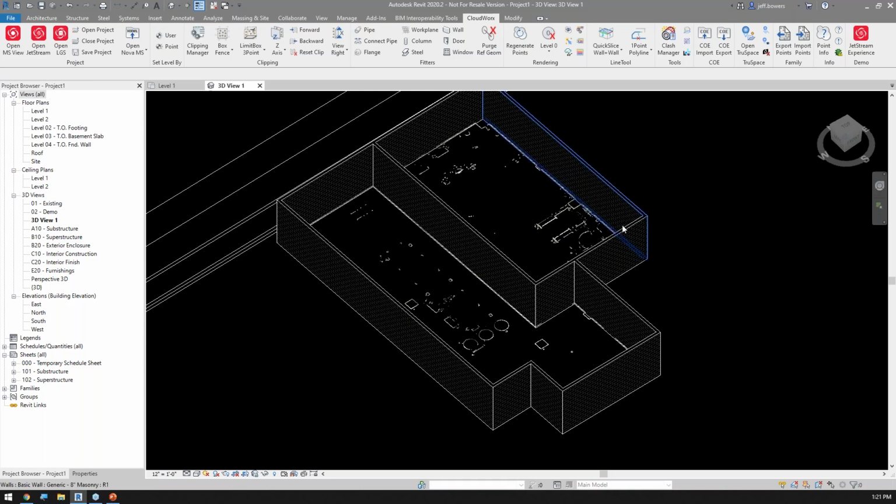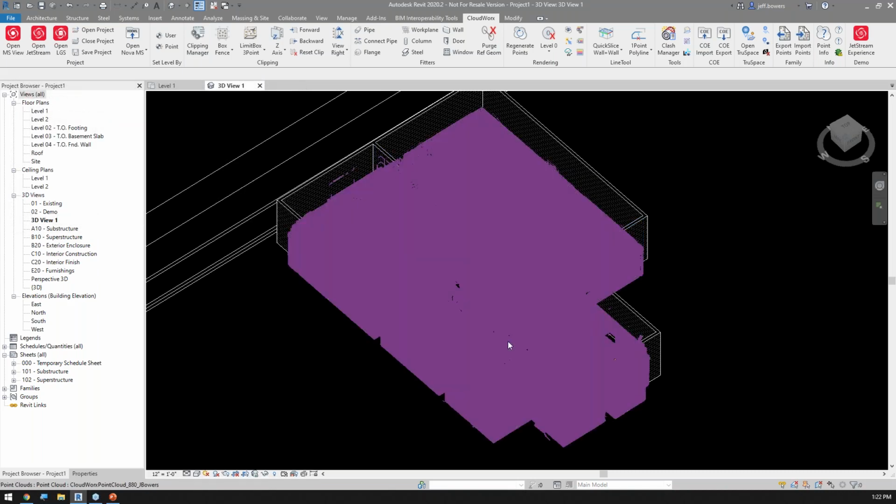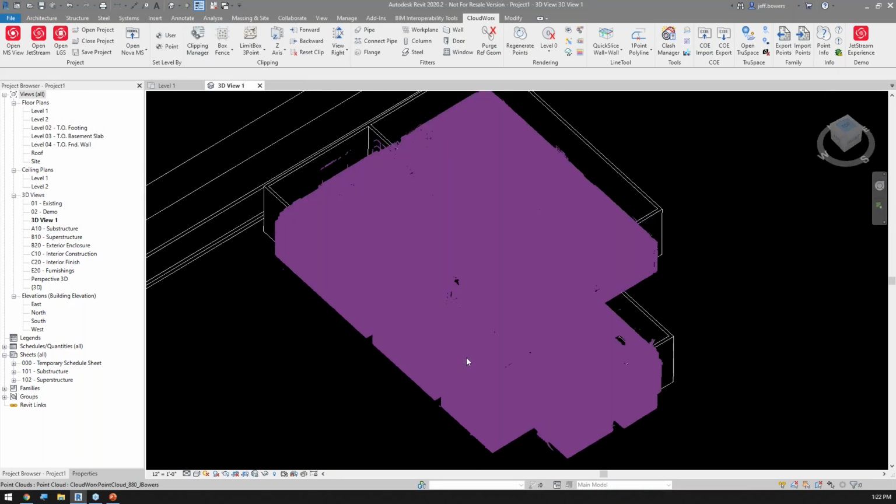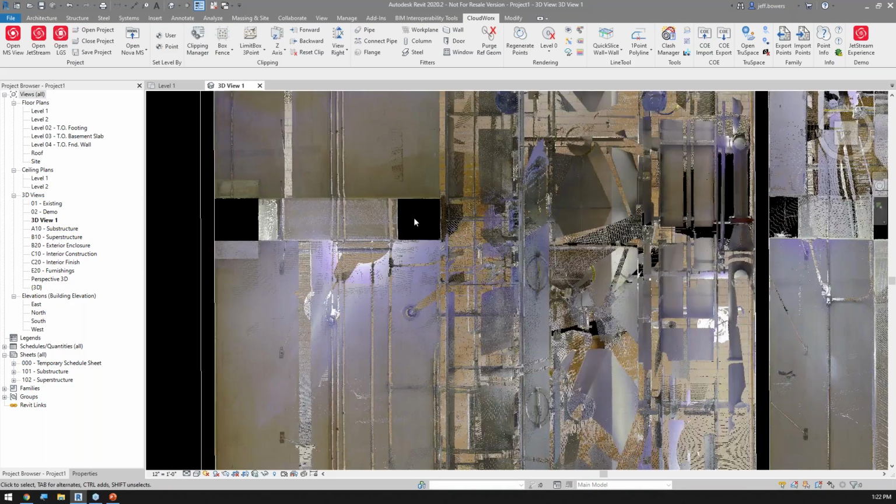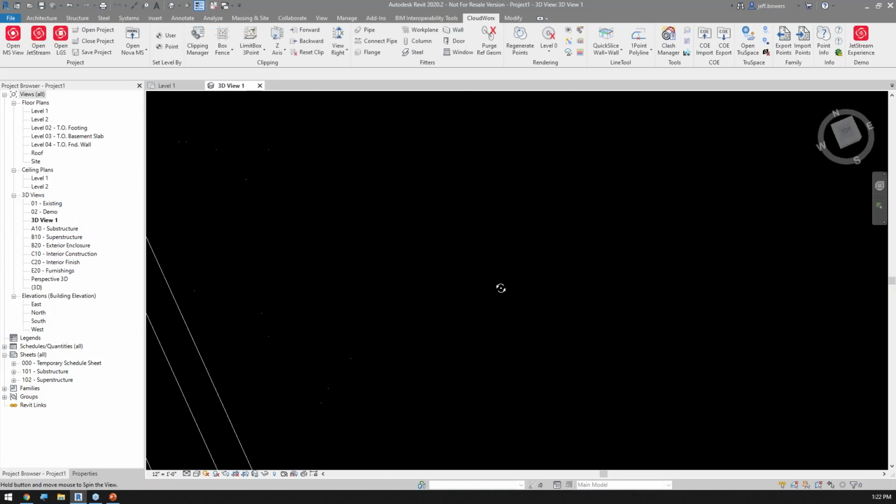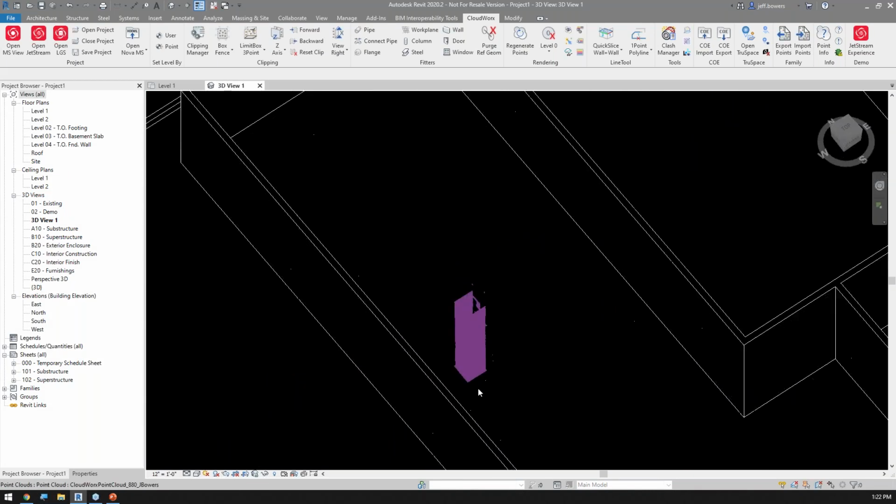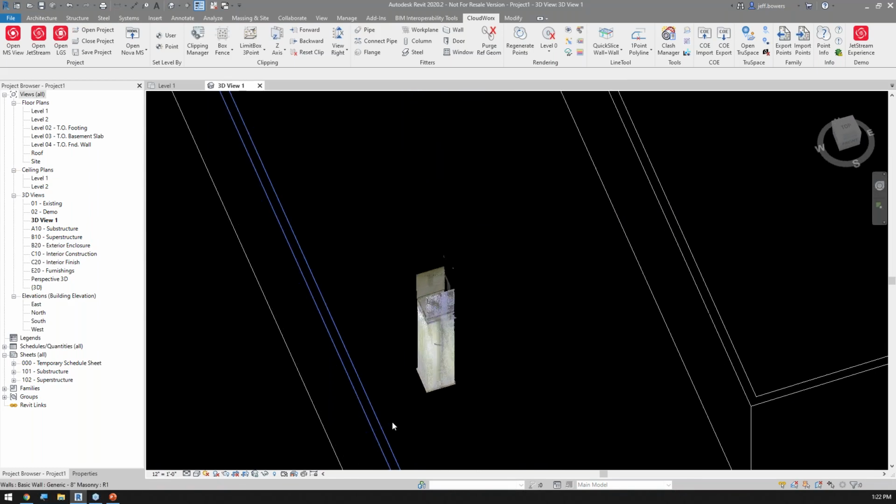Now, let's back up a second, because one of the other things I want to show you is, let's go back to my clipping manager, and I am going to turn off that quick clip so that we see my building. And what I want to do here is, you're going to notice that I have columns. So I'm going to utilize another clipping tool called box clip, and I'm just going to highlight that column. And I'll go to a three-dimensional view so that I can see that. Let me pan over. There it is.